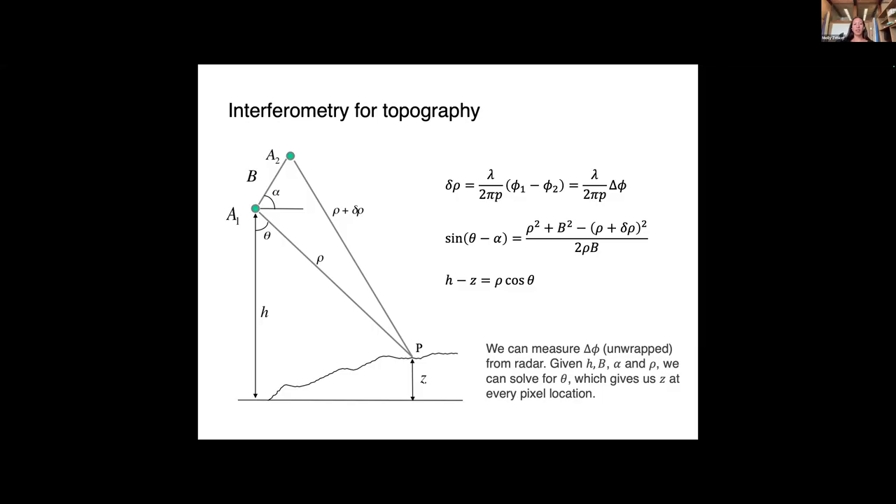So what we have here is that we're actually measuring the change in phase between our two radar acquisitions. We know how high the radar is flying. We know how far apart the satellites at different times are, which is this B. We know what some of the angles are through this geometry, and we know the approximate range distance. So we can actually solve for the height of every pixel on the ground. This technique was first used in the 90s to measure topography everywhere.